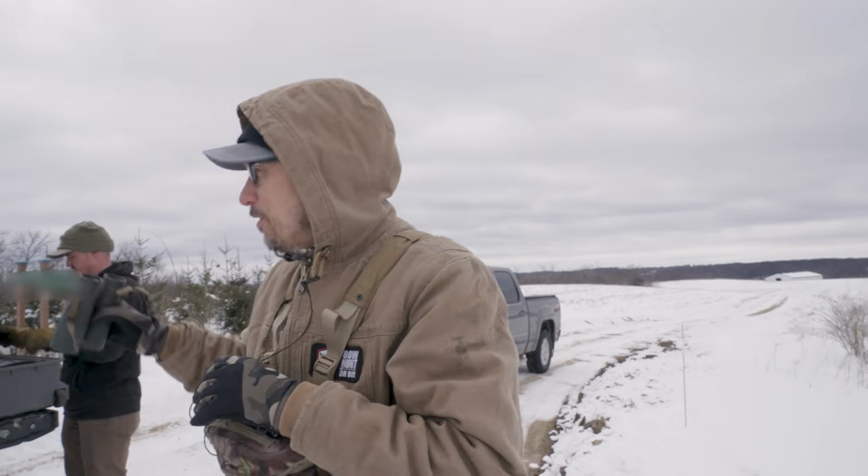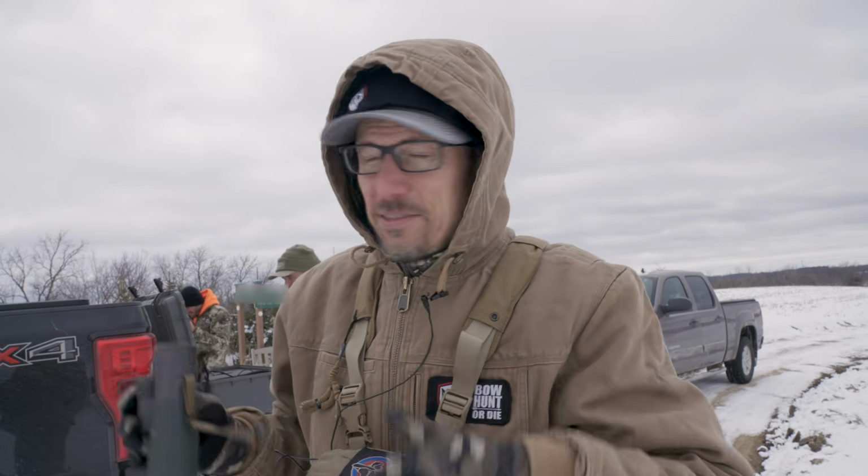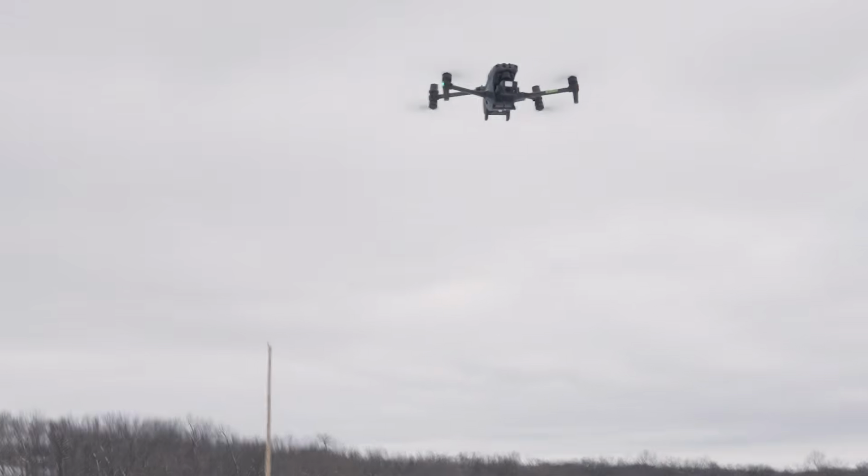It's cool when you see that drone just flying up there. Then you come over here and look at the screen and you see the deer, and we're able to zoom in. It's something else. This is cool technology, that's for sure.